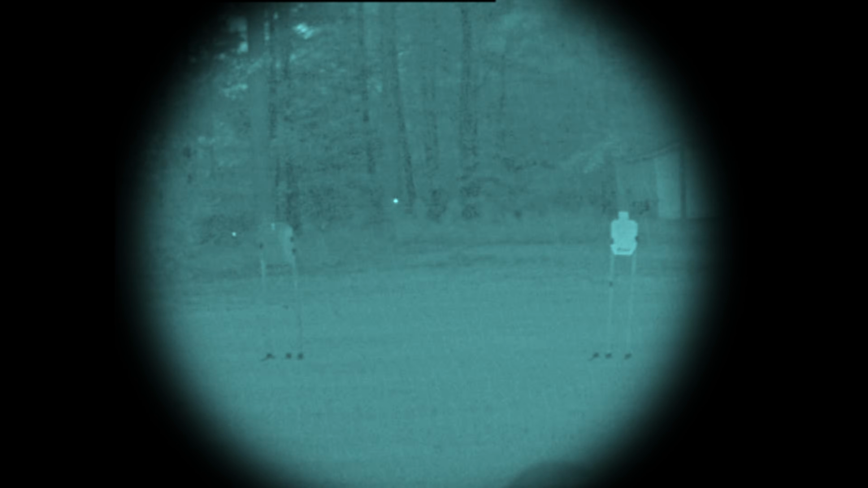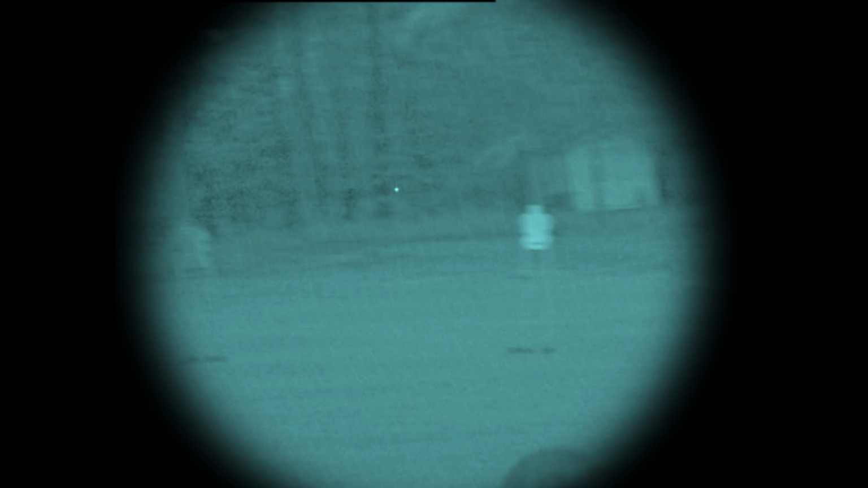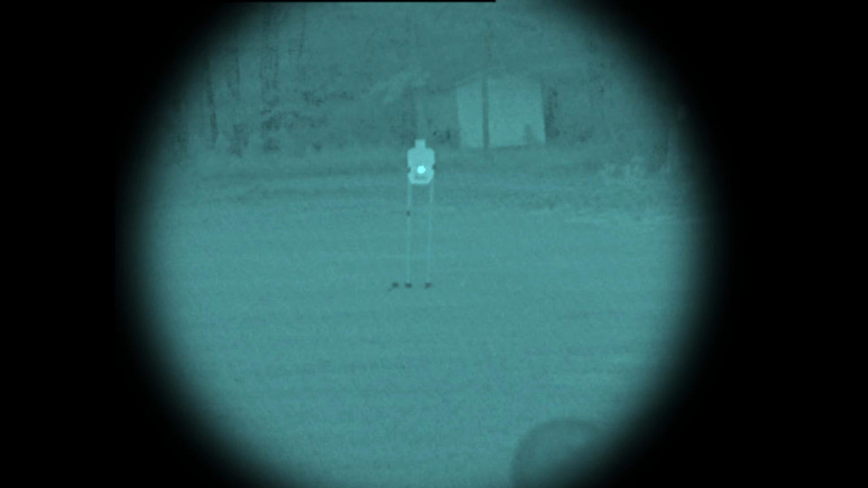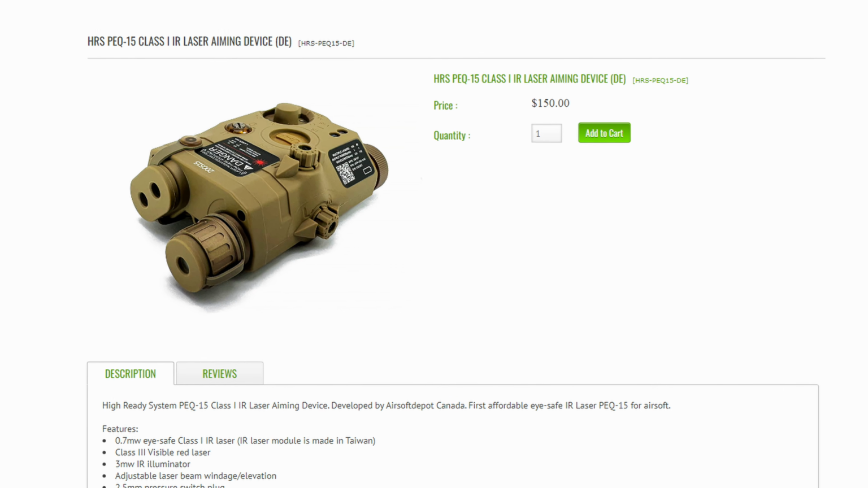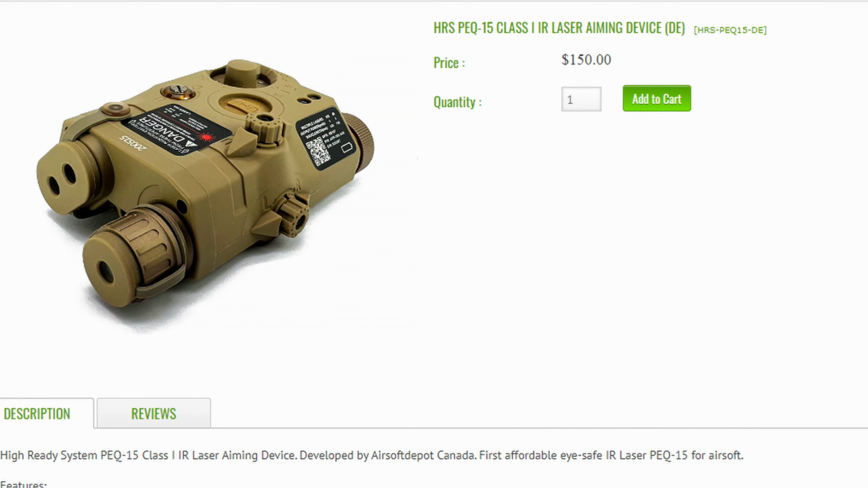And it has a nice, bright, visible IR laser. During the night game that I took it to, it did really well. It held zero and I didn't have any issues, and I'll be able to test it further this weekend at Six Flags. Priced at $150, I think it's the best in price for its IR capabilities.